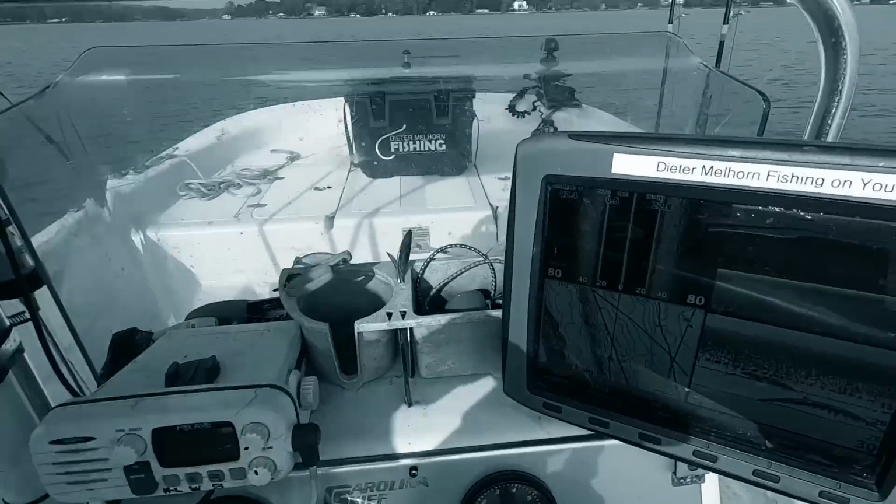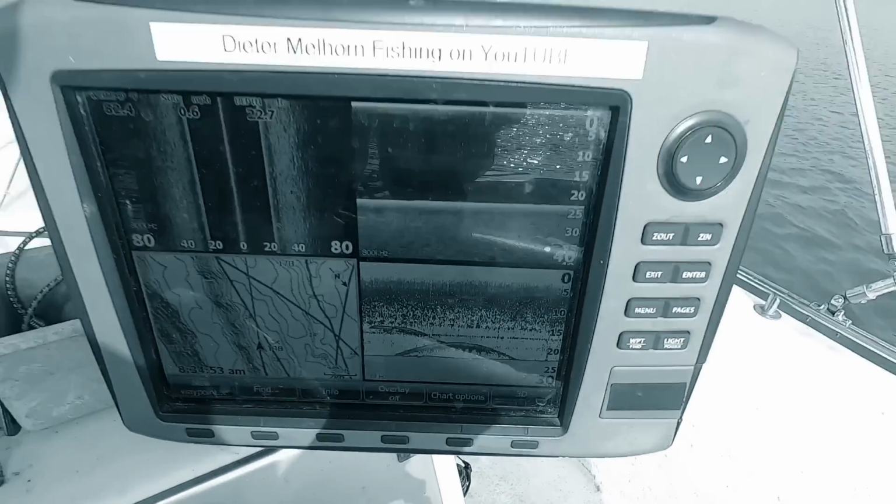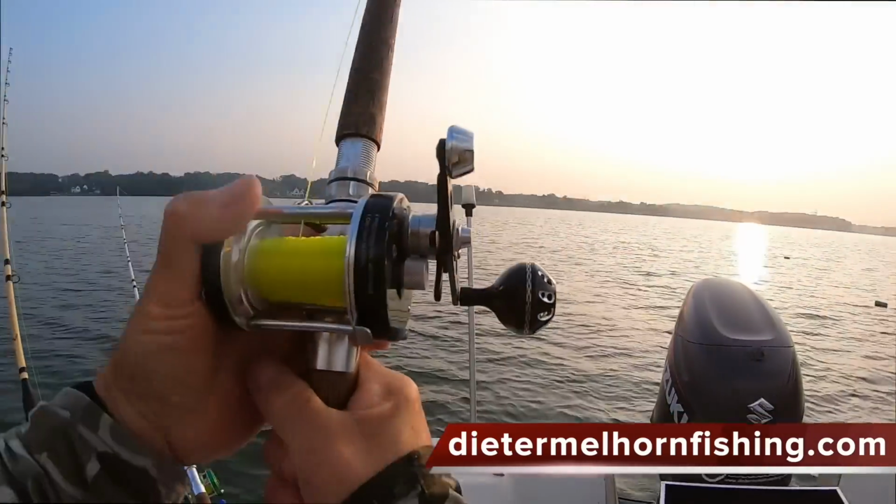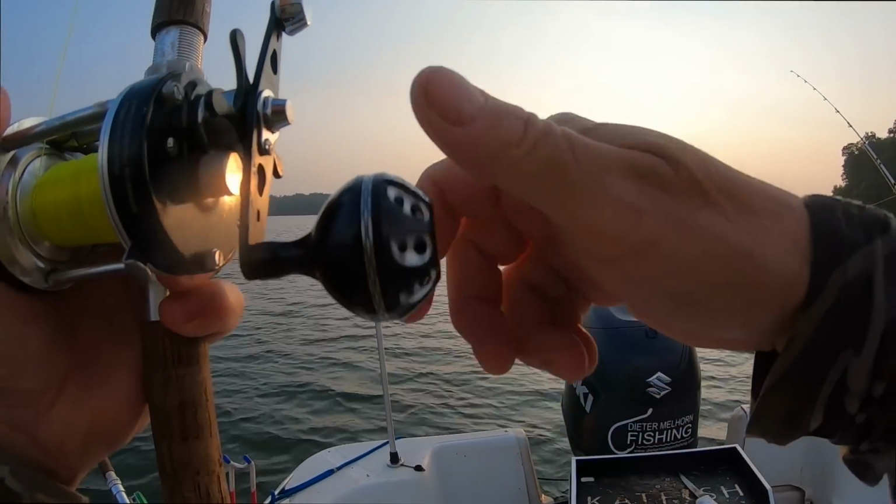I mean, that's a decent looking arch right there, you know? That's something worth fishing for, to at least see what it is. All right, guys, I think we may have a fish going on this rod. Pow, hooked up. Got my new Gomex's power handle on here.